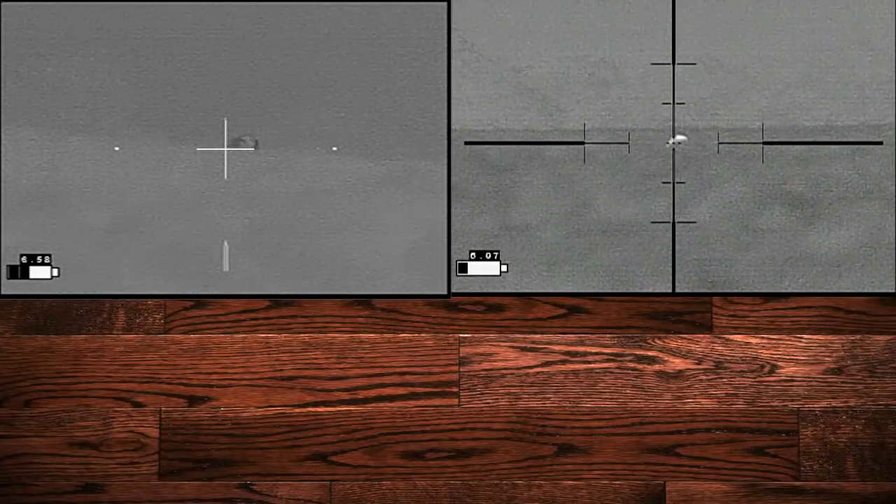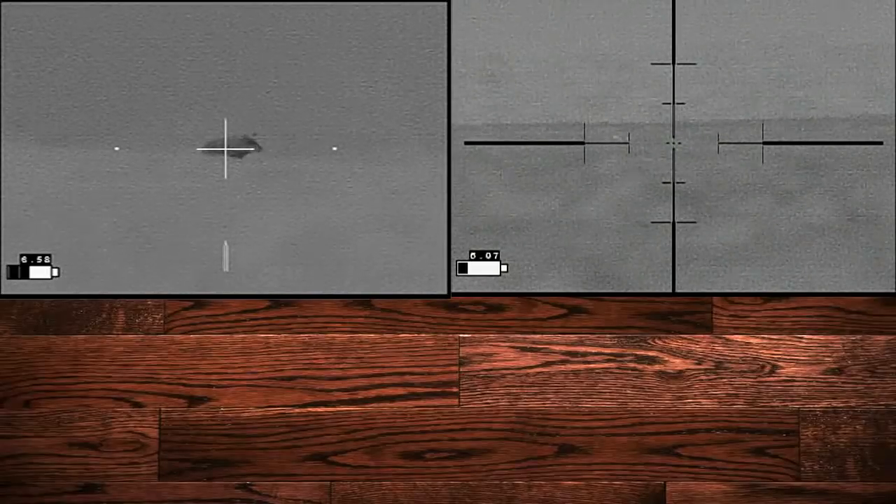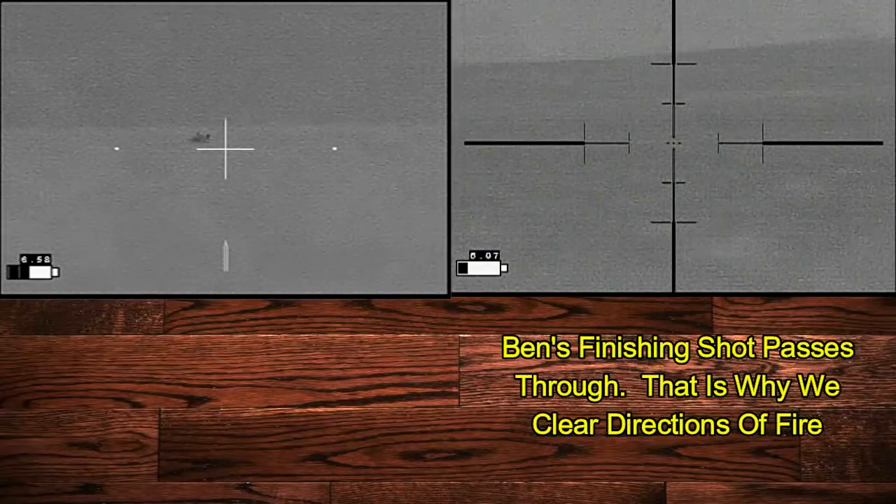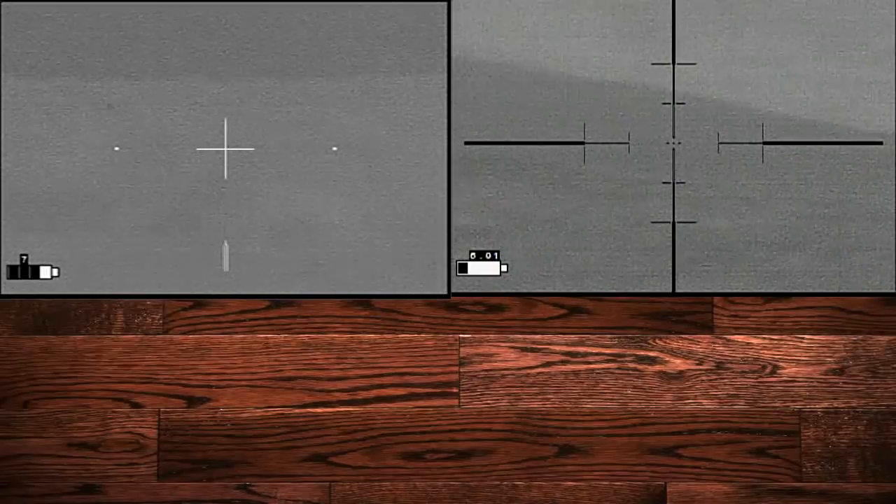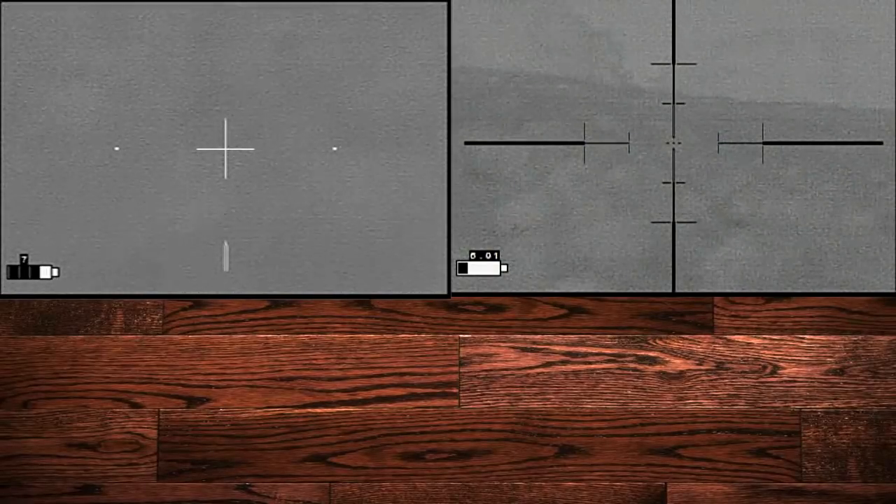3, and we're going to shoot. 2, 1. And as a result, Ben hits his from behind. And he gives it a quality assurance shot that passes through. I hit my hog a second time and it changed directions. And now we've got to go find both of them.